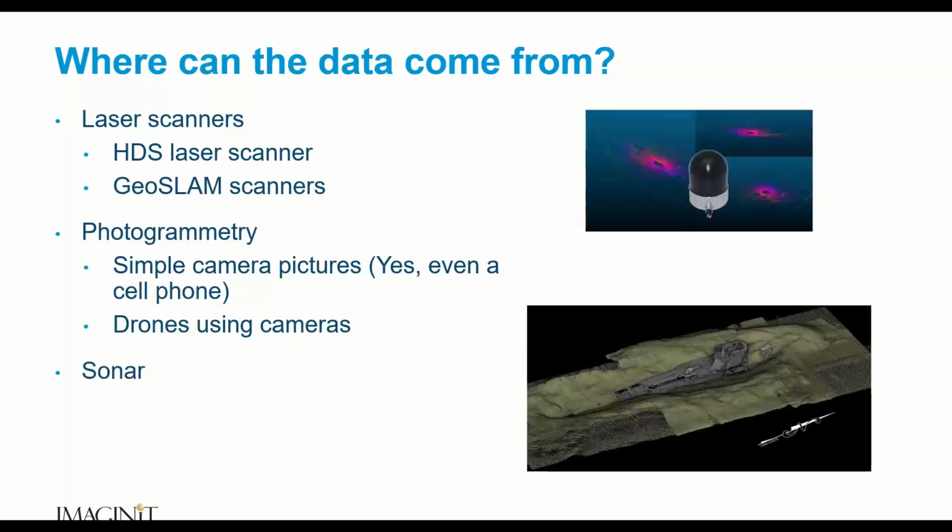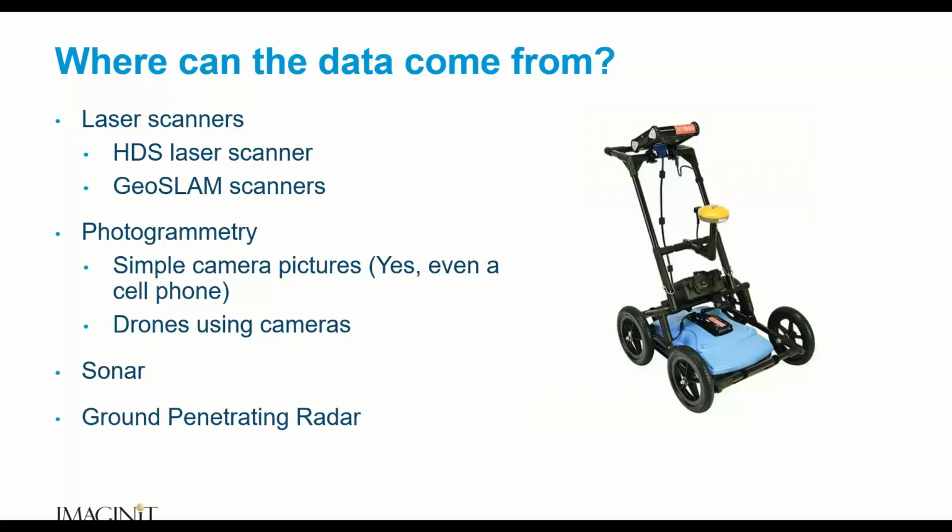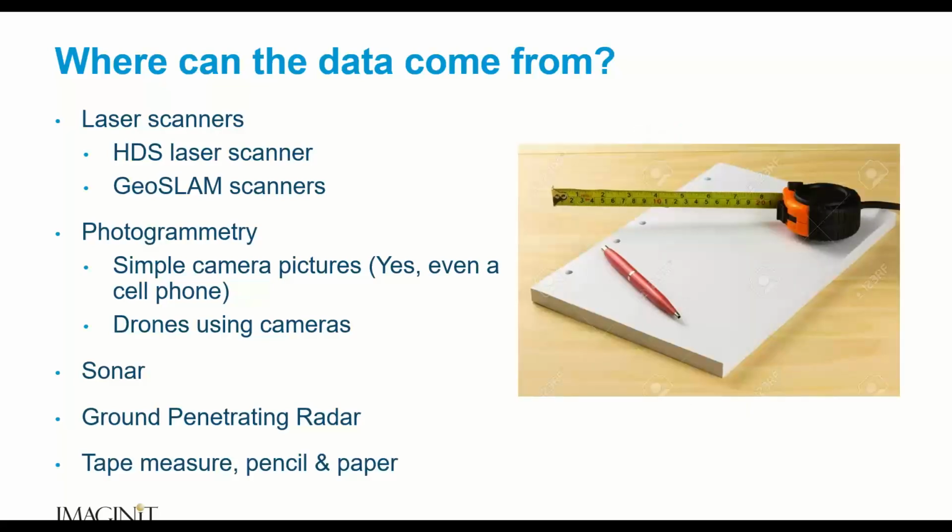Then there's sonar, being able to pick up data underwater. You can see in this example, there's a shipwreck. Even ground penetrating radar will walk along and pick up data underneath the ground. And of course, everyone's favorite, the tape measure, pencil, and paper, right? That's where the data can come from. I don't necessarily recommend it, because I could tell anybody on this call to go measure a room and then tell anybody else on this call to measure the same room, and we might get 2 different measurements.